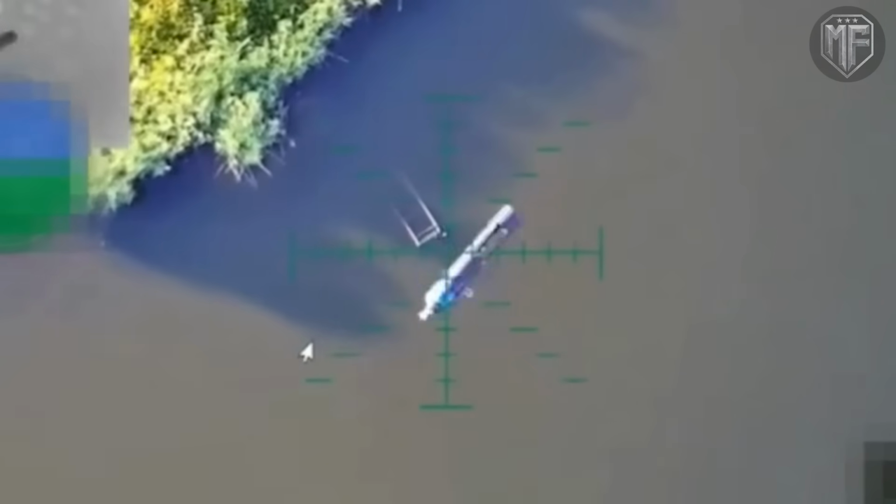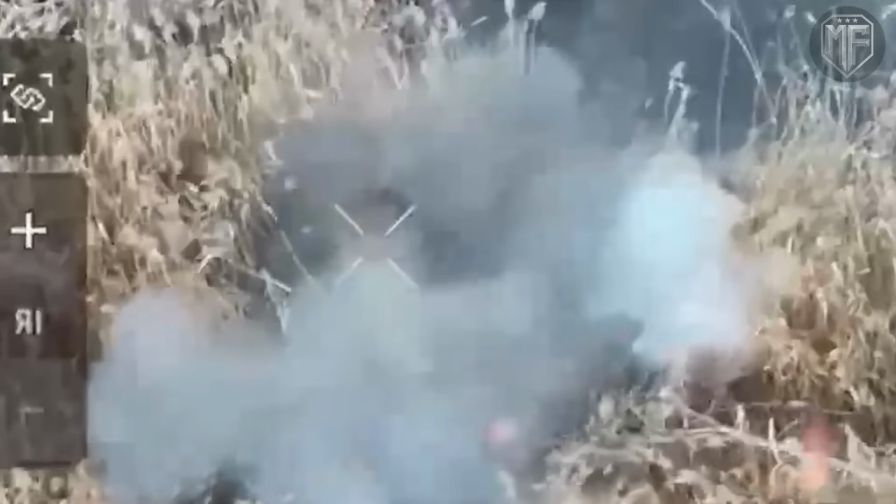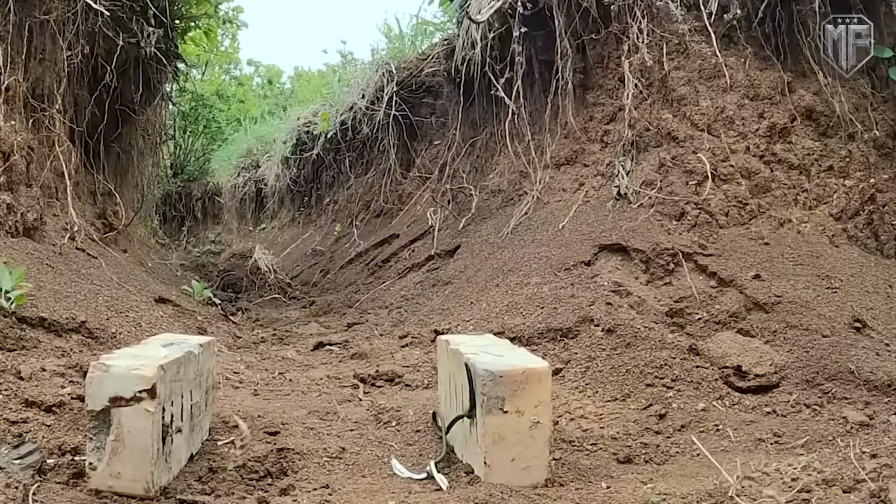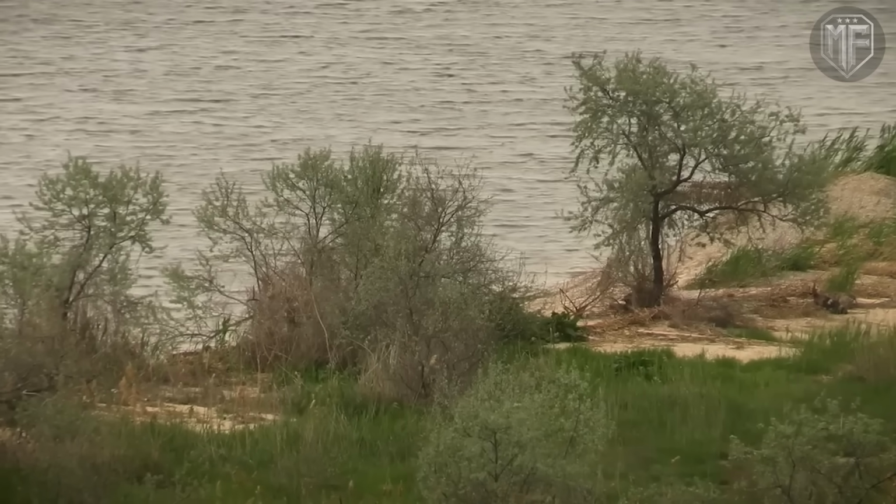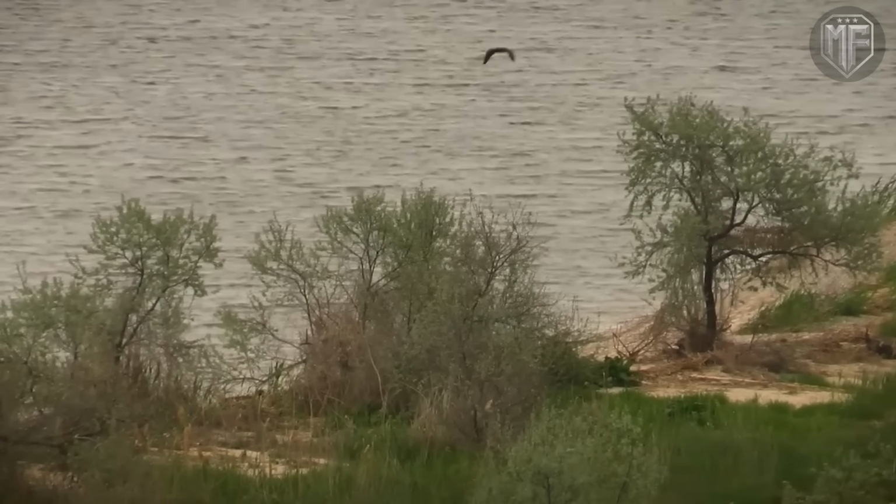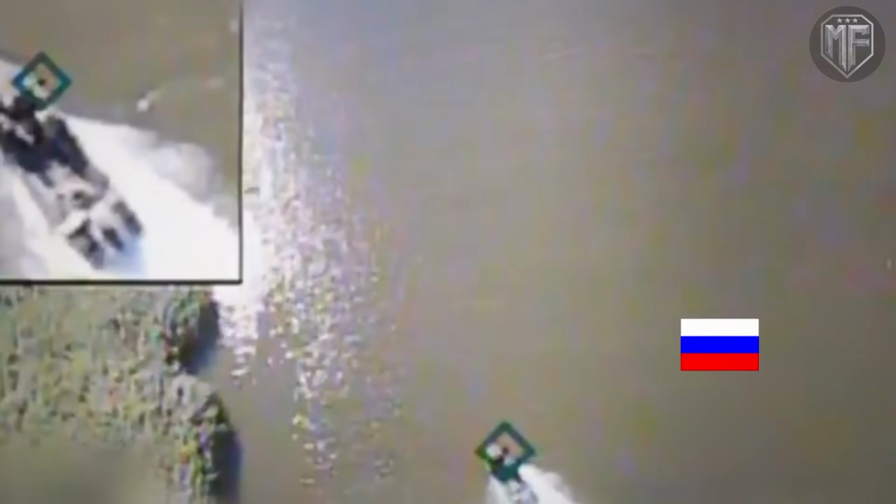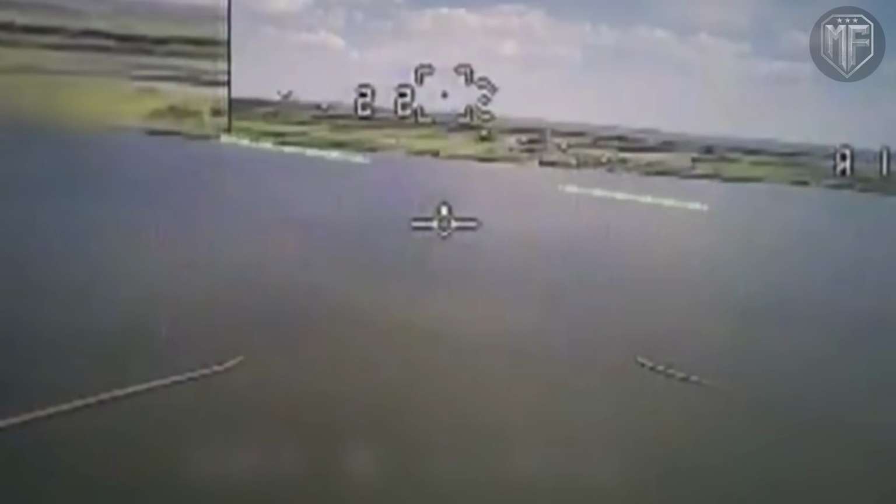Survivors swam toward a second boat, acting on instinct rather than planning, believing that distance from the damaged craft would reduce danger and restore control. That assumption proved fatal, because the FPV drone never broke contact and simply shifted focus to the next target without delay. As the second boat tried to accelerate, the drone adjusted its path, closed the angle, and struck again before the crew could reach cover or change course.